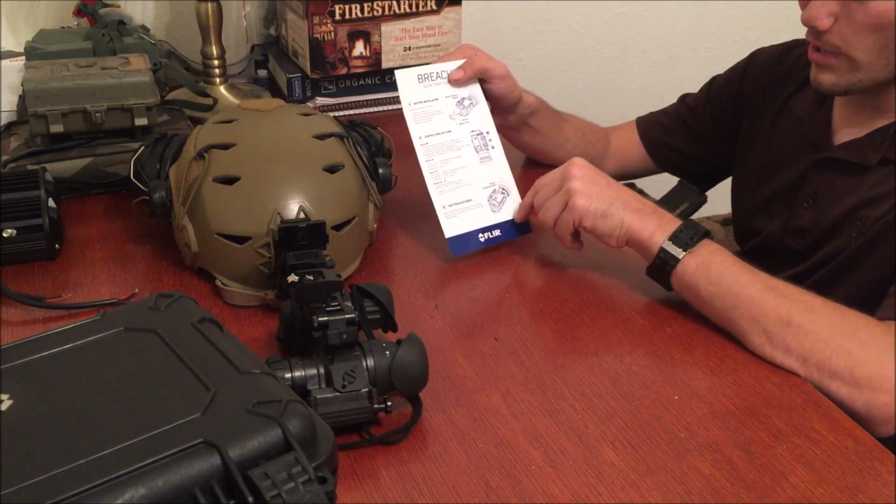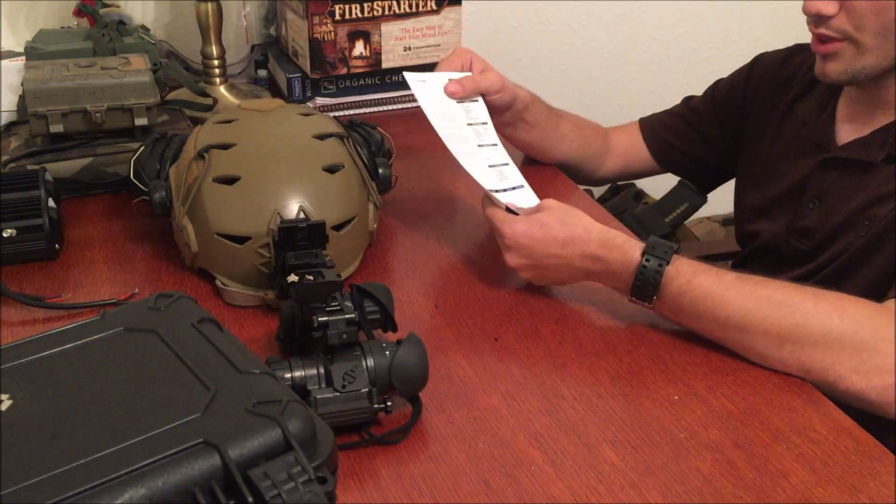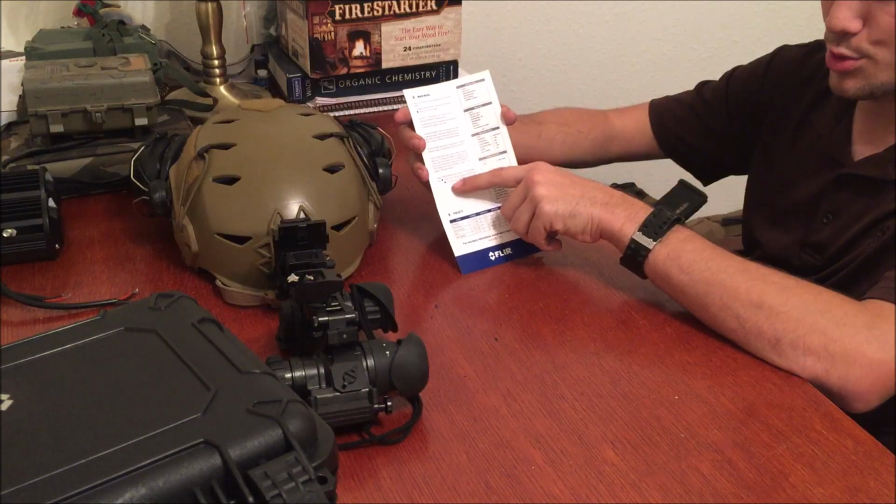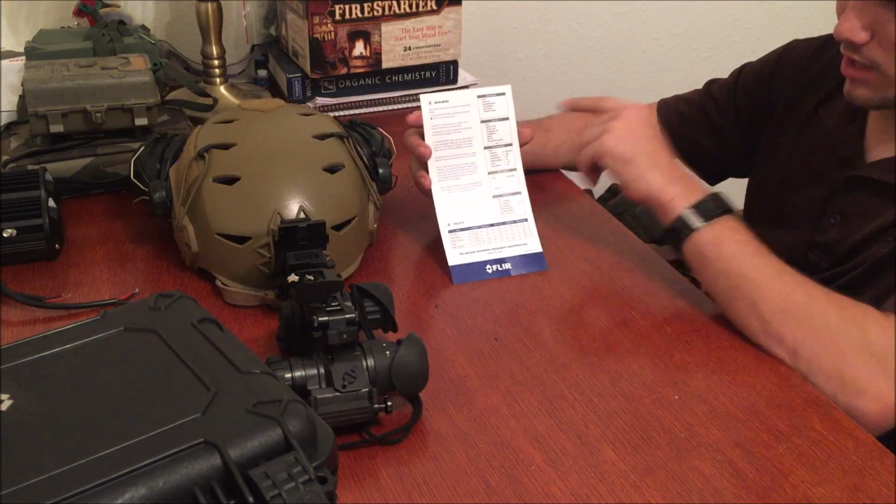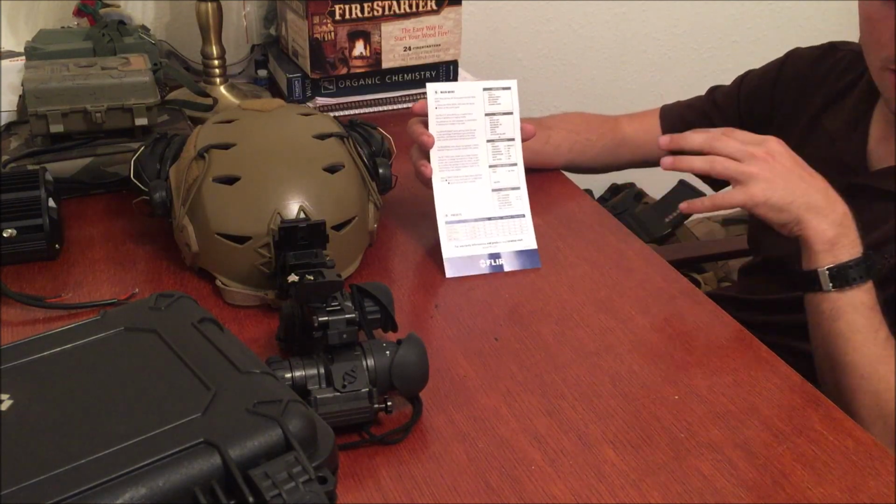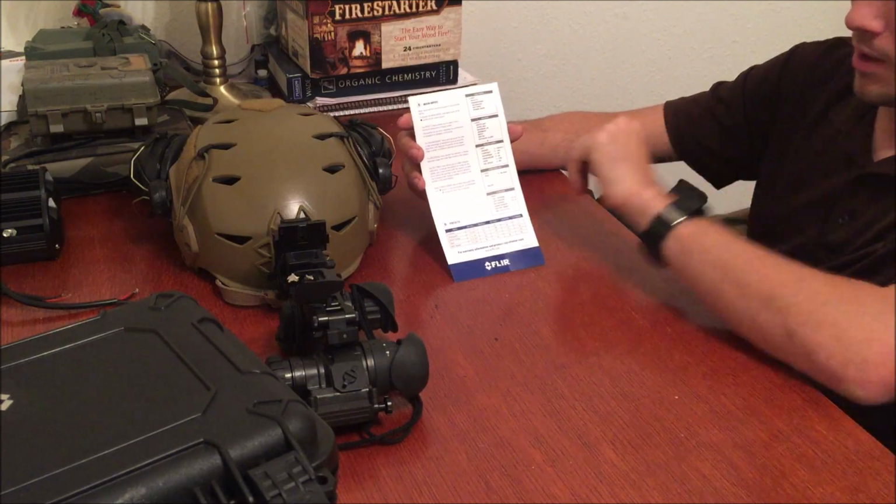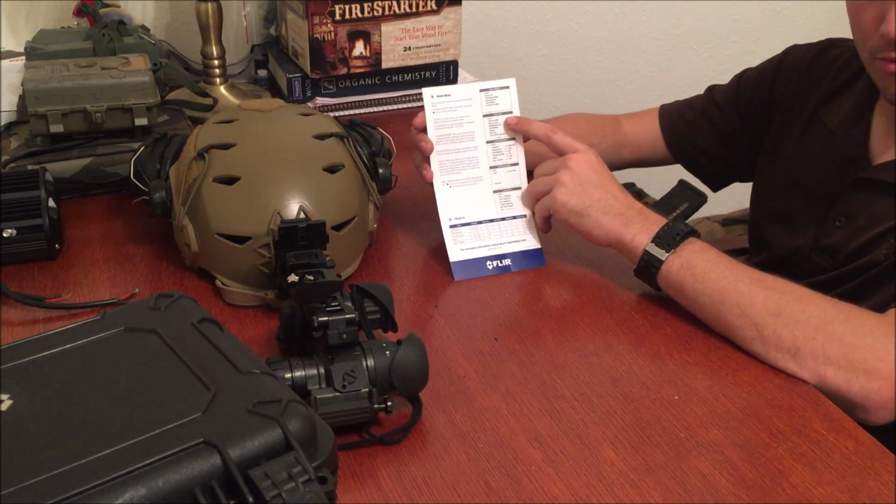Your navigation buttons, you can adjust the diopter, the focus to get it just right on that back wheel there. And then you have a main menu that you can select through to change different things on there. So on the palette, you have a whole bunch of different shades of thermal that you can filter through. You have your traditional white and black hot. Those are pretty useful. I like those.